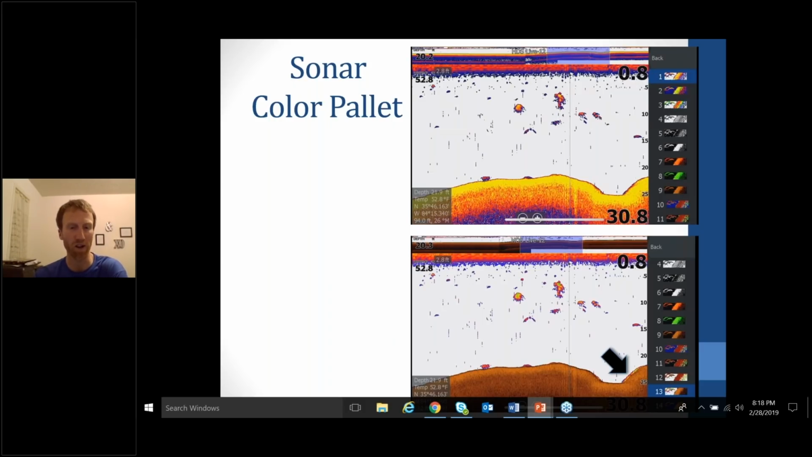I got an arrow on a little area there that has rock, kind of coming out of that drain. There's a hard spot, and there's rock right there. If I didn't have color palette 13, I wouldn't be able to see that. As you can see, just right above, it's the same picture. If you glance at it, you would not know that there's rock there with color palette 1.